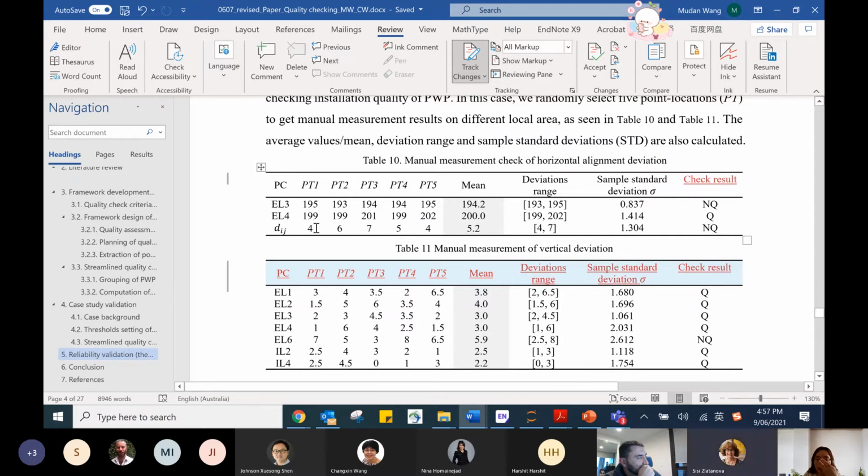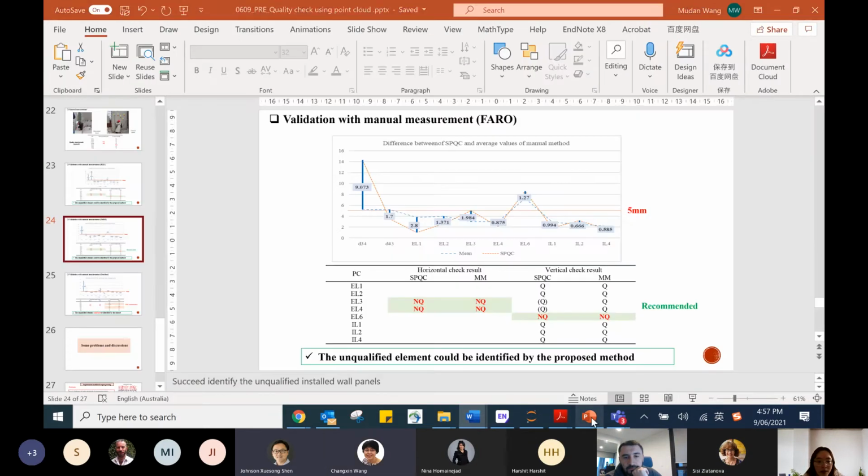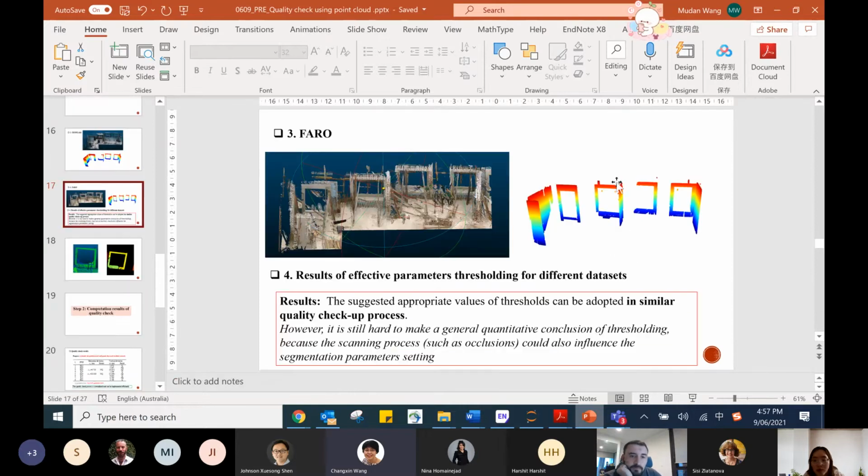But why only 2 if there are 5 panels? Can you do 8? You have 5 panels, right? Or they're not supposed to be aligned. Yeah, only these 2 are supposed to be installed on the same straight line, and the others are not supposed to be on the same line, so we don't need to check the horizontal distance among them.